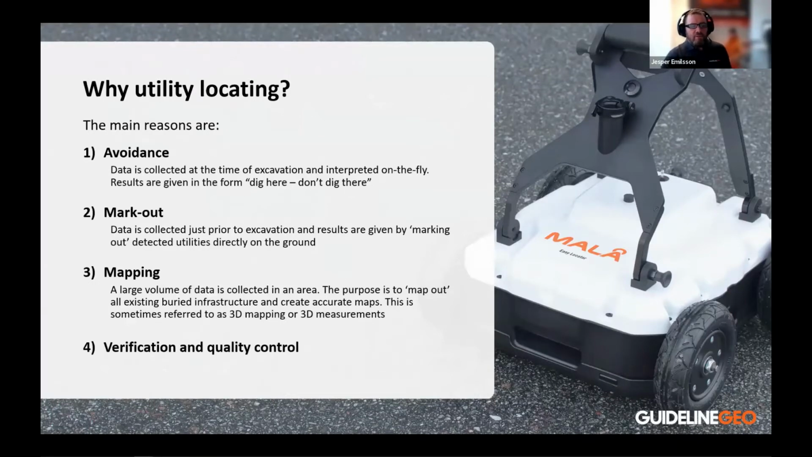There are a few main reasons why we do this. We have chosen to divide it into different types of reasons: avoidance, markout, mapping, and then also verification and quality control. The avoidance is fairly simple, and that is where most of the work has been, at least historically, where basically you use the equipment exactly at the time of excavation, and you make the interpretation on raw data on the fly, and you say, don't dig here because there is something here.